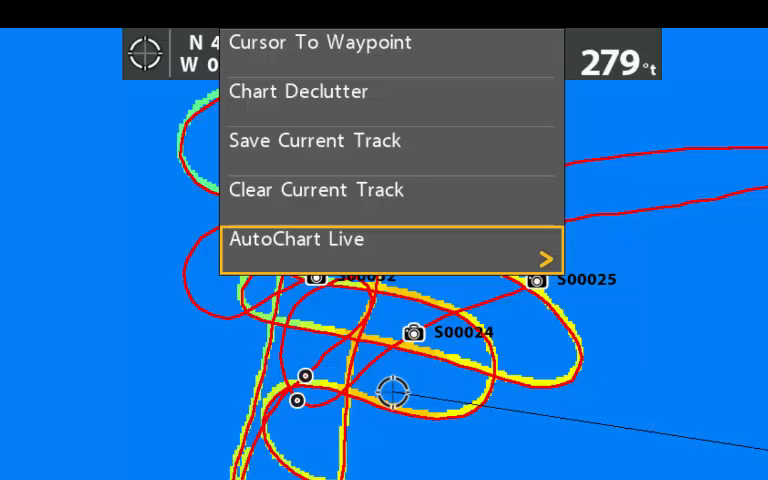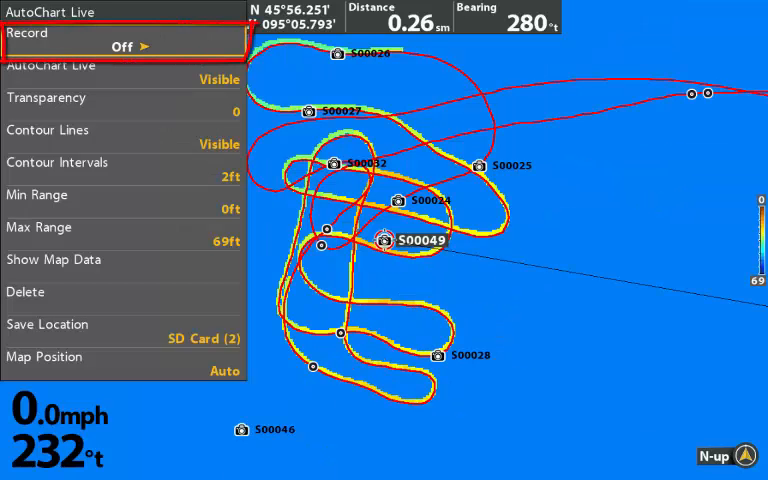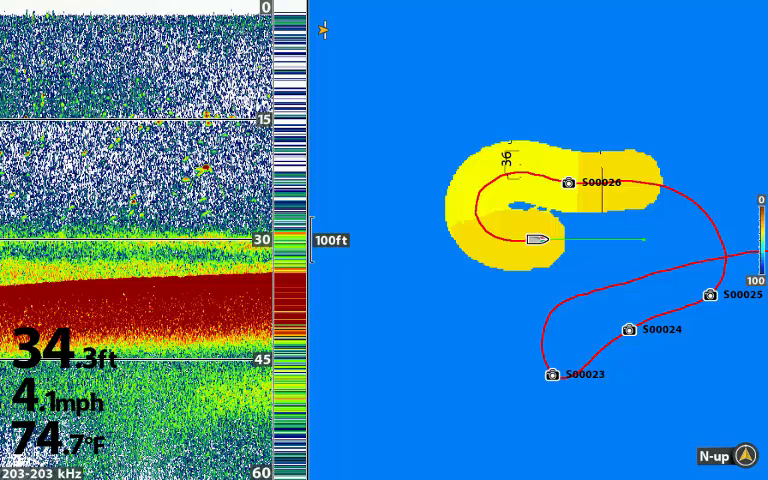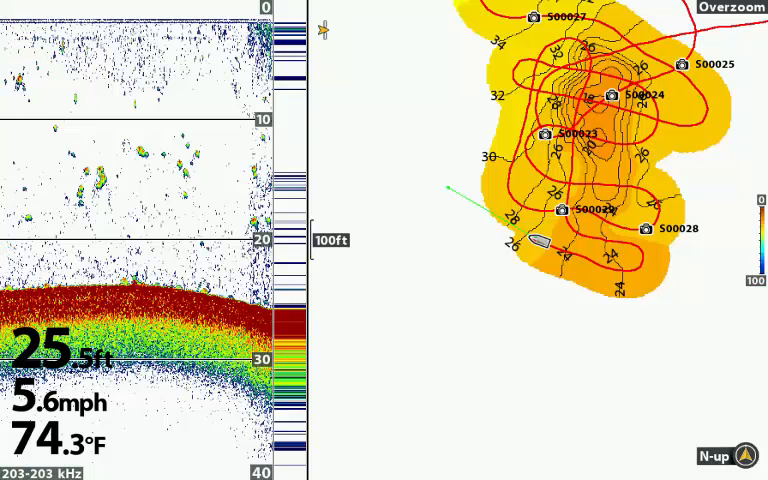You access Autochart Live from the chart menu. Select Autochart and select Record, and you are now mapping. When you start, the map looks like this, and as you map, the map will change as you add more data until you finish. Keep mapping until there's no blank spaces between the colored path. Make sure you cover the highest spot and go around the entire edge of the structure.